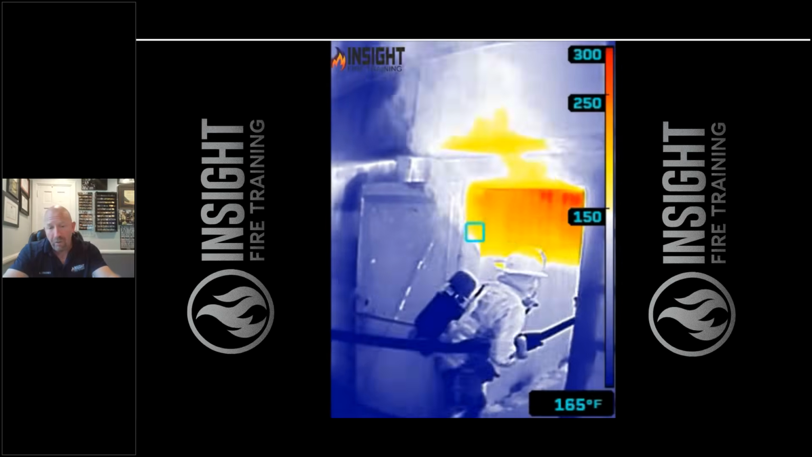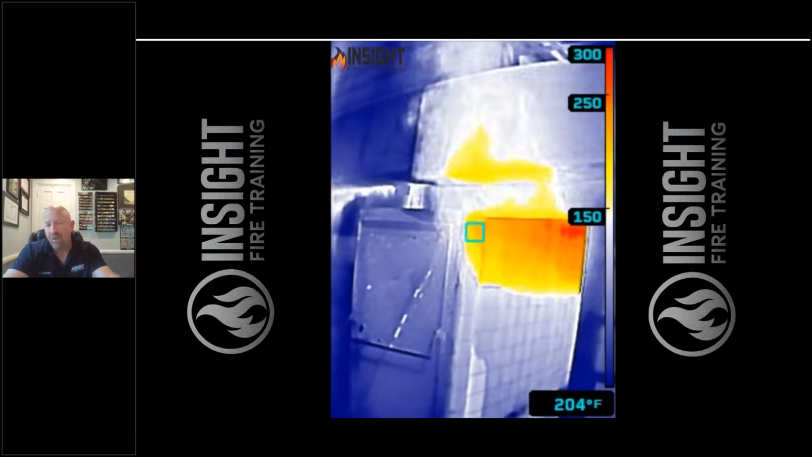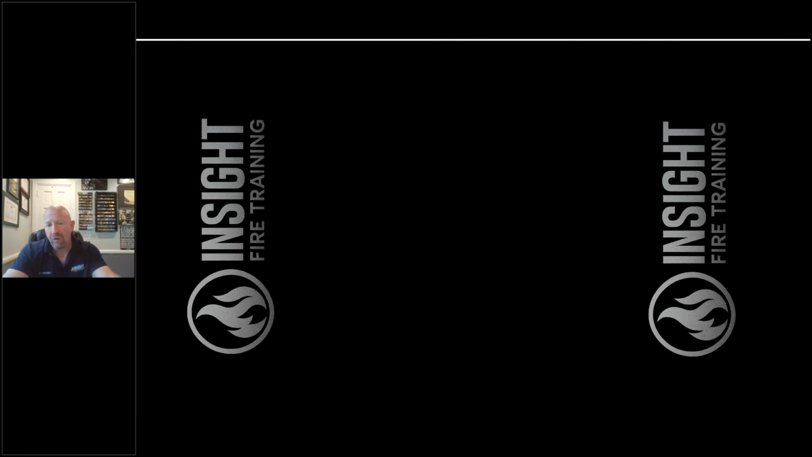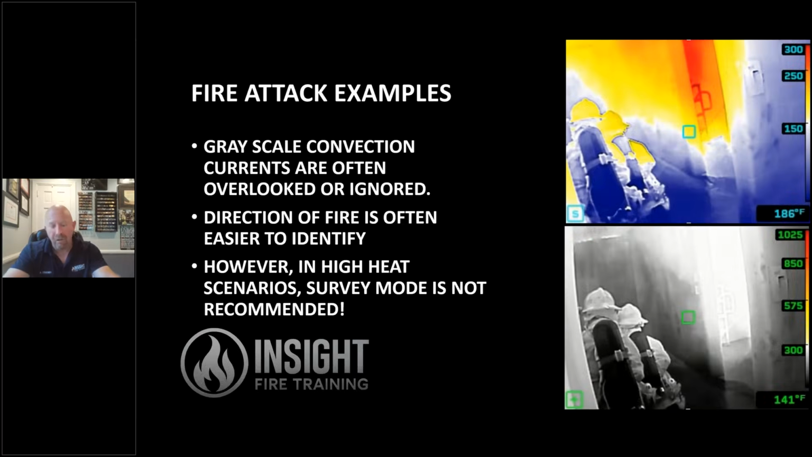And here we go. We duck under and we don't flow. What are they taking? A massive amount of thermal insult. Is this firefighting? Or are we just entering the building and taking heat? That's my problem with training these days. So let's look at some fire attack examples and where this will pay off and what our limitations are.